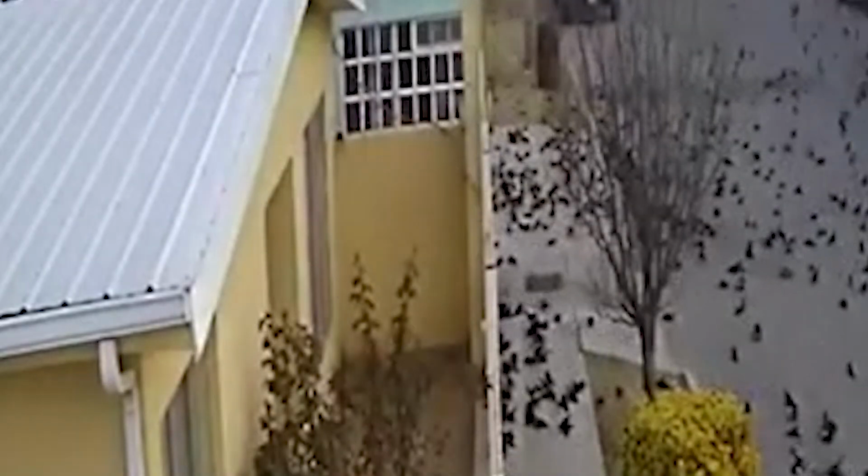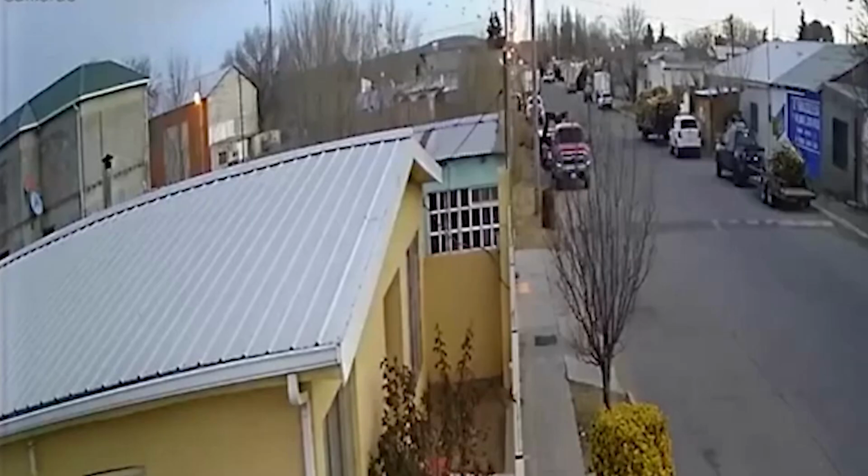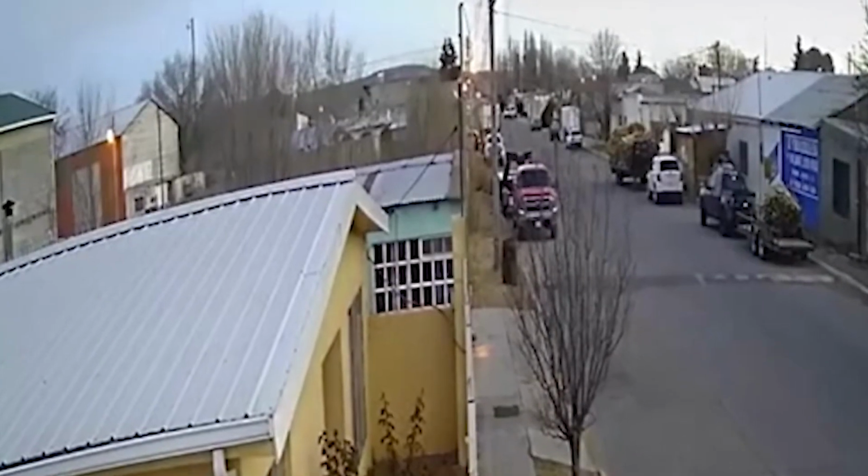But this isn't a graceful migration. The birds are in a frenzy, crashing onto the road in a chaotic jumble. Their panicked screeches fill the air as many birds are left injured or worse. What could have caused this avian apocalypse?